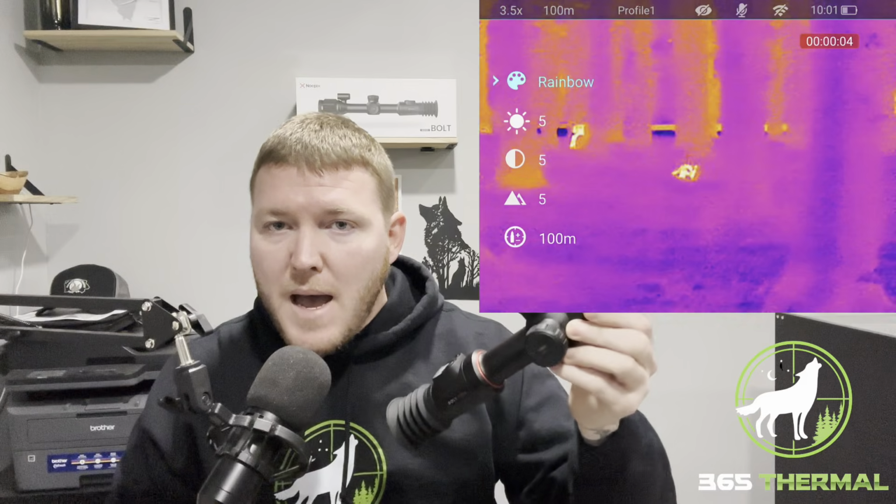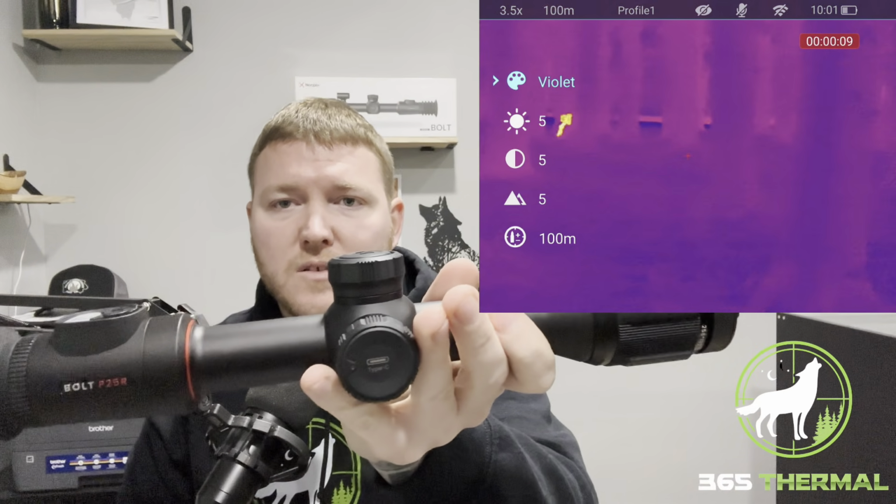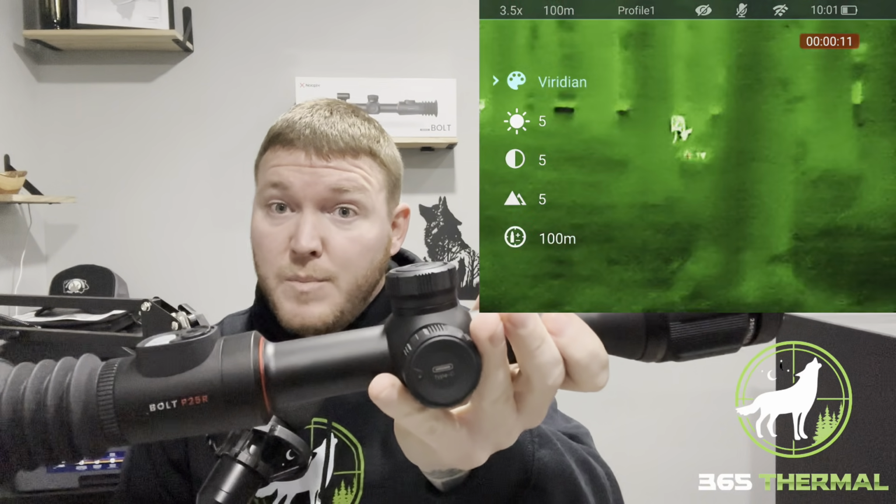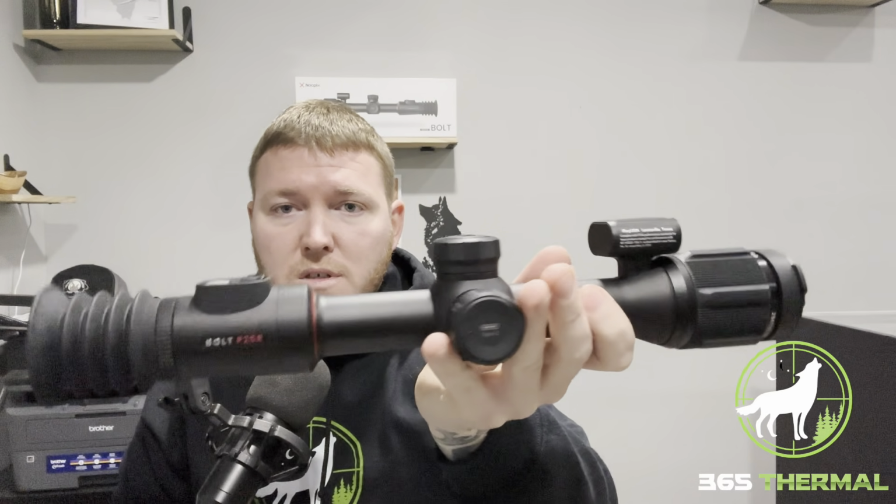Has built-in memory, of course. You can turn the microphone on and off. Wi-Fi and Bluetooth capabilities to your app. It's pretty lightweight. It's right at about 2 pounds, so it's not like overly heavy. As you can see, even for a tube style scope, there's a lot of them that are much bigger, especially with those ones now that have 60 millimeter objective lenses. This is still going to be on the smaller, lighter end of things.